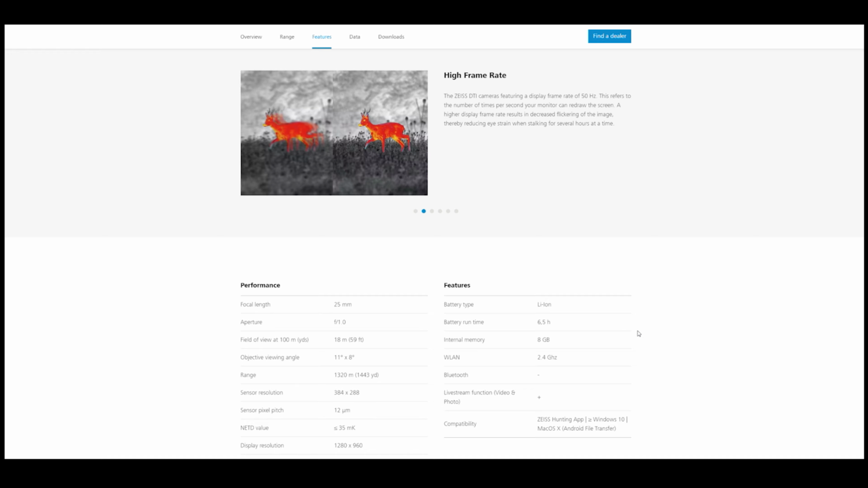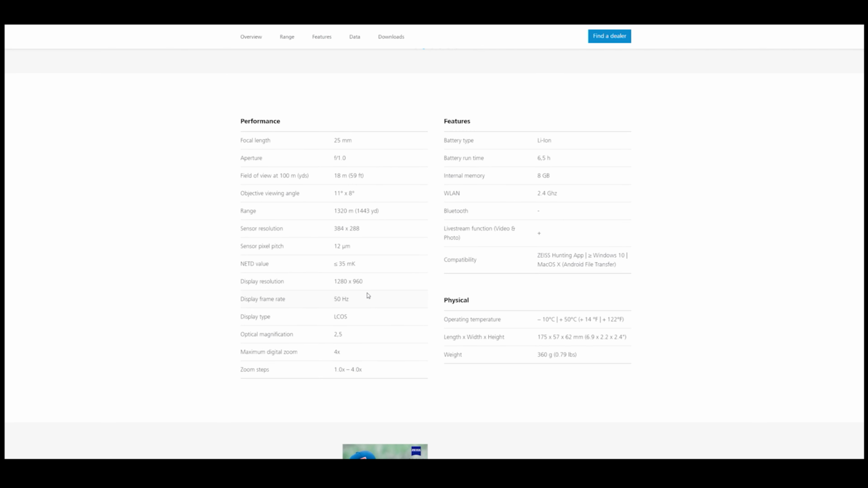Now the screens have me a bit confused, as the 125 has a better resolution listed, but it's a worse display type. And I think the website's just wrong, because the 335 and the 450 look absolutely amazing through the viewfinders, whereas the 125 is kind of blocky. So I don't know what's up with the stats, but even looking at the screens, the 335 is definitely still in the lead for me.